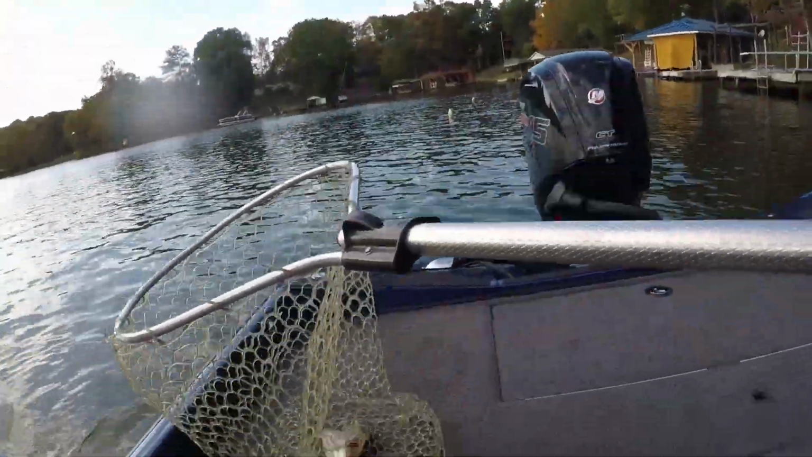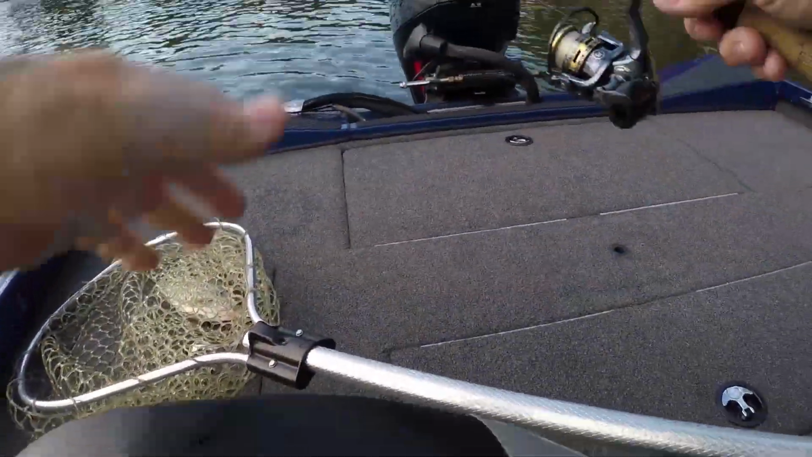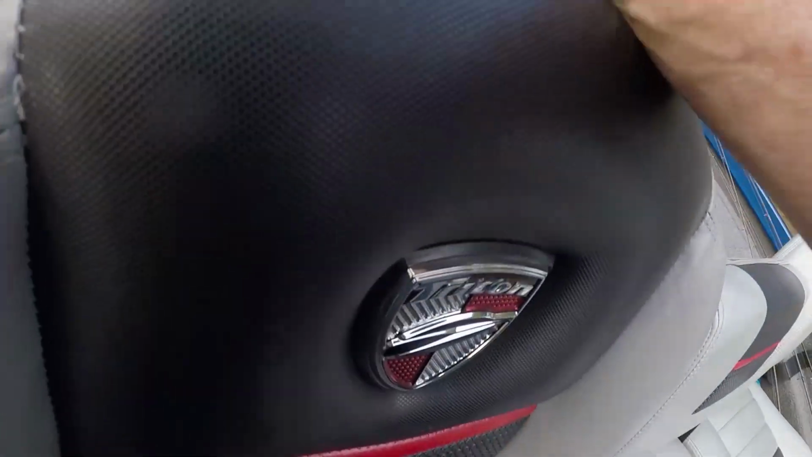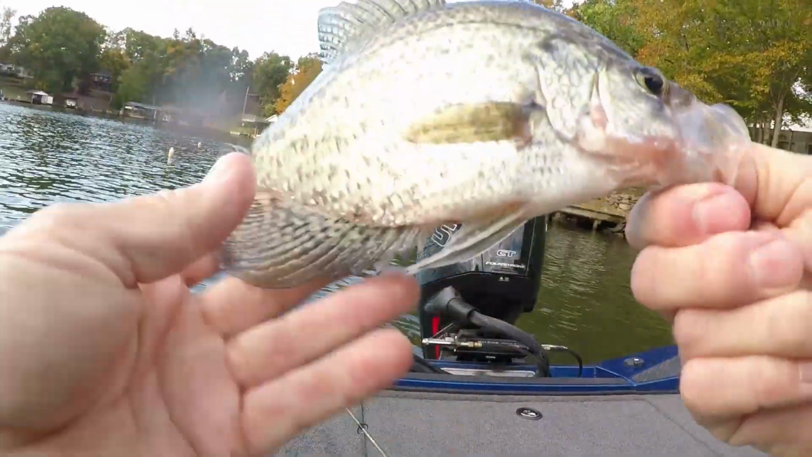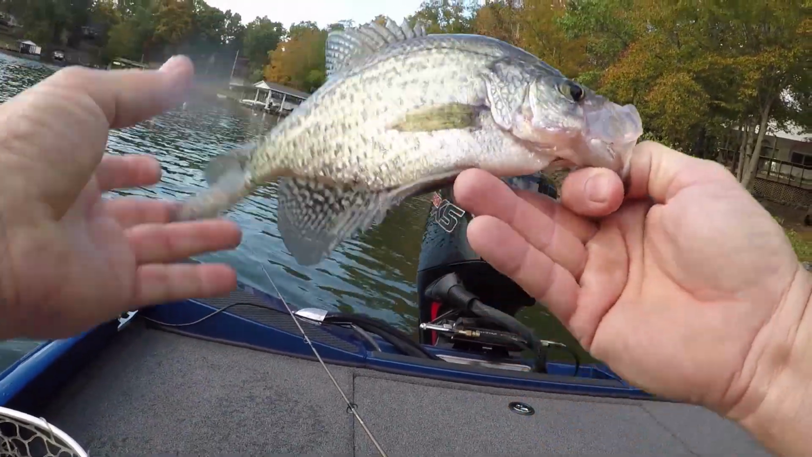Now, look at there, guys. He came off in the net. That's why you net them. Crappie come off so easy, especially when they have some size to them. If you try to pick up an 11, 12 inch crappie, it's a good way to lose them. Oops. There you go. He's not that big, guys. He might be 10. That's about all he is.